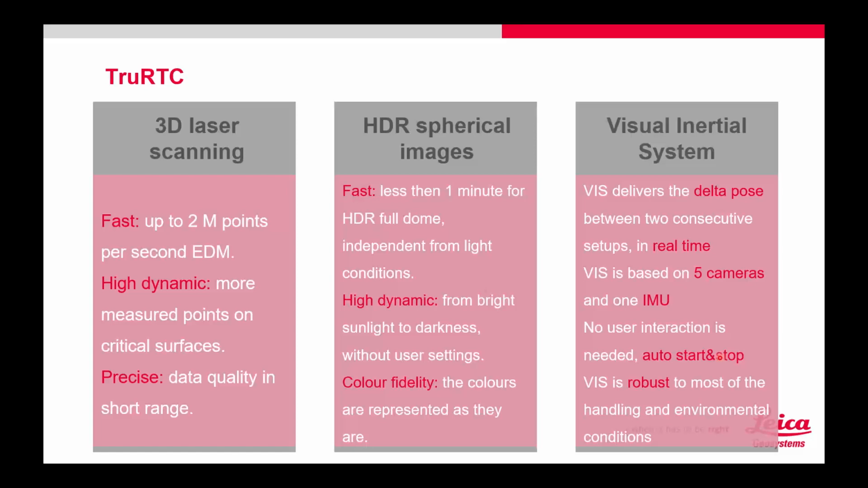And then the Viz system, with those 2 in mind, helps you track that delta pose between your 2 setups. And no user interaction. There's no button to push to start your Viz system. As soon as it gets picked up and moved, away you go. If you're worried about having to hit a button and forgetting to hit a button every time you move it, it's not required. It's automatic.